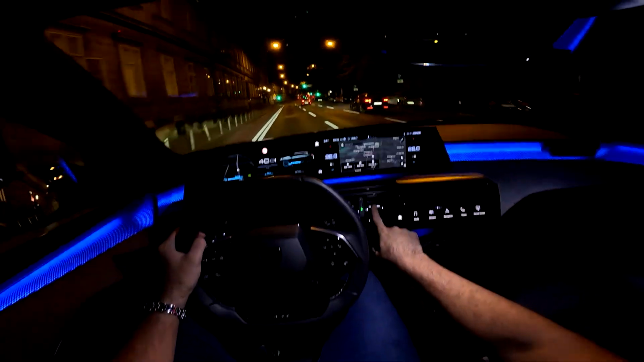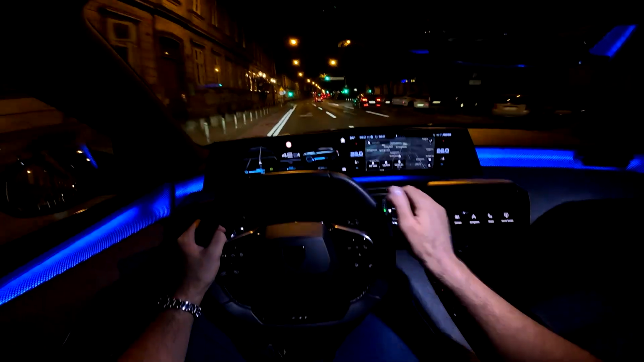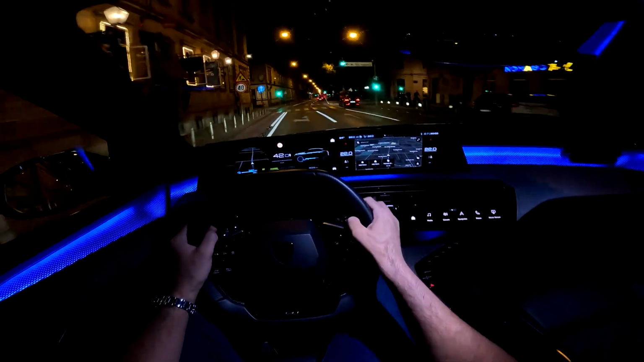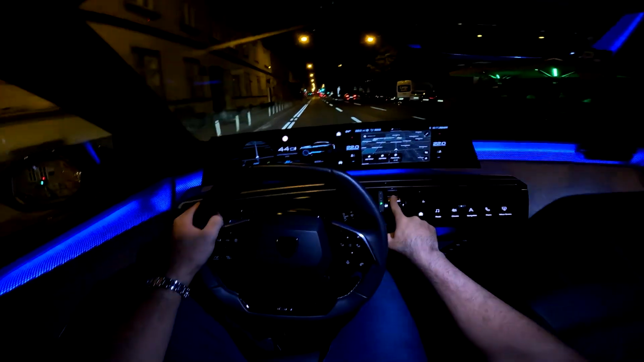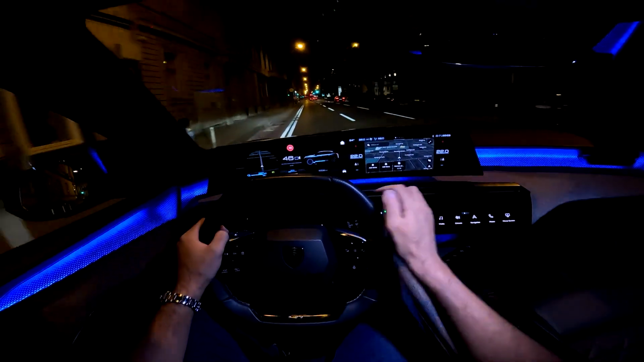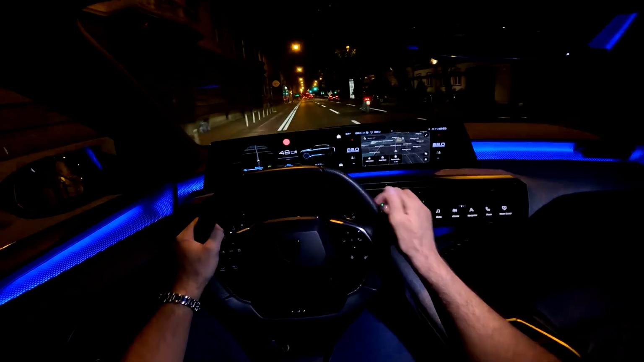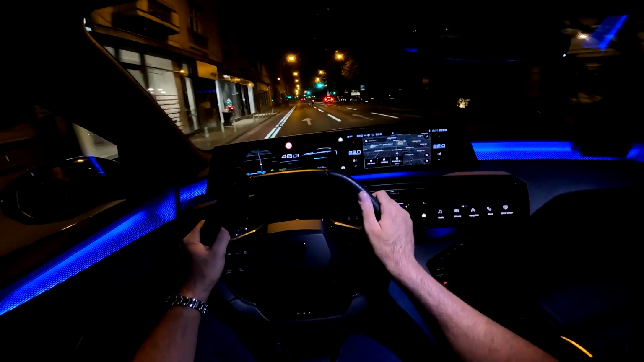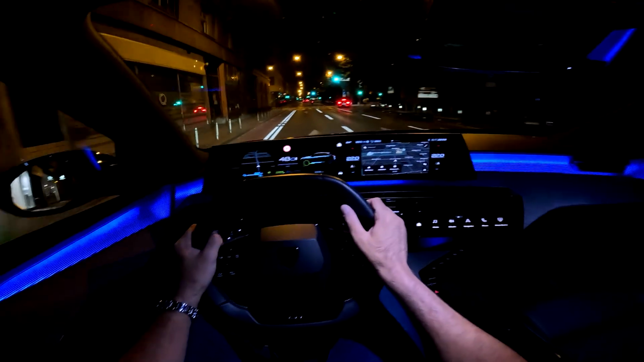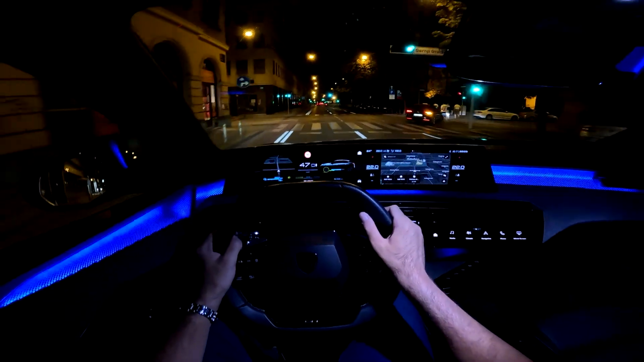And speaking about this gear selector that is located here, I think it is very easy to use. You will get used to it quickly, and then it will become so easy to just push it with your finger, and that's it. Very easy to maneuver also in the parking lot, for example.